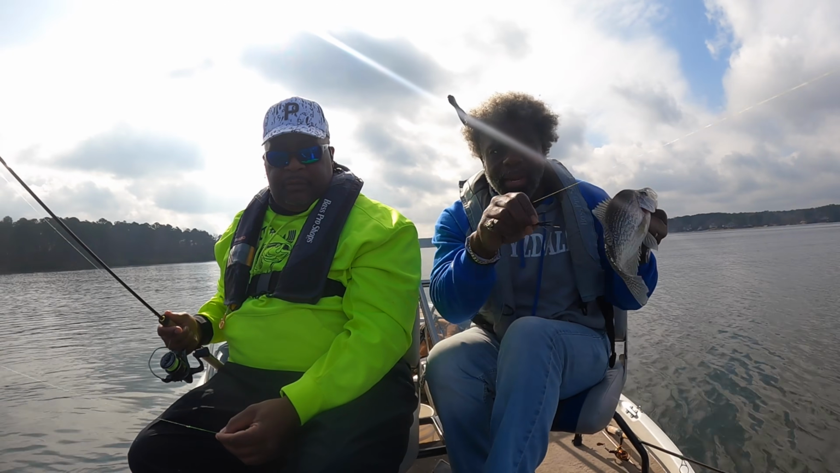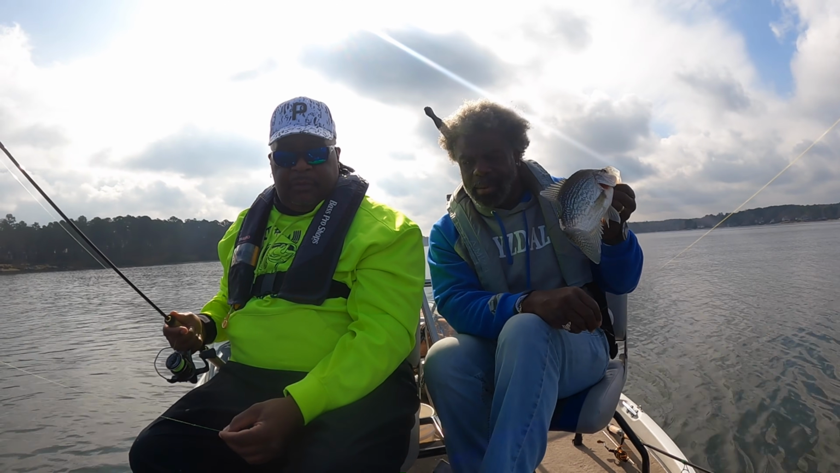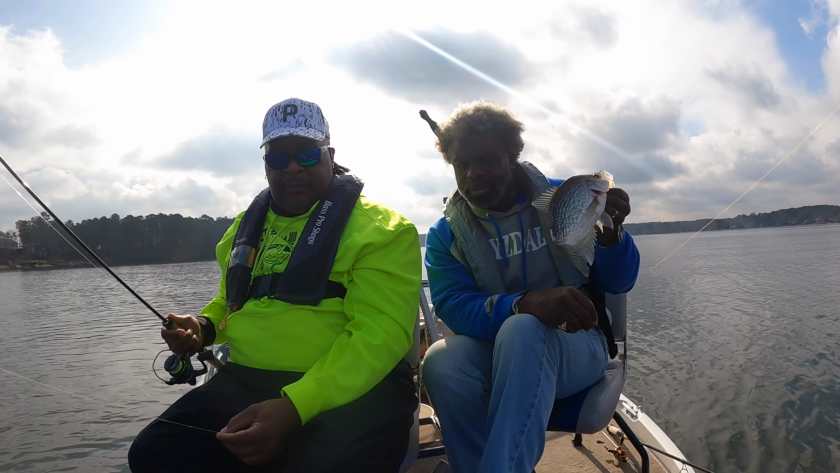I'm gonna clip right here my first fish of 2026. I don't think I posted that either. There go 2 fish right there. So, first fish of 2026. One of many to come.